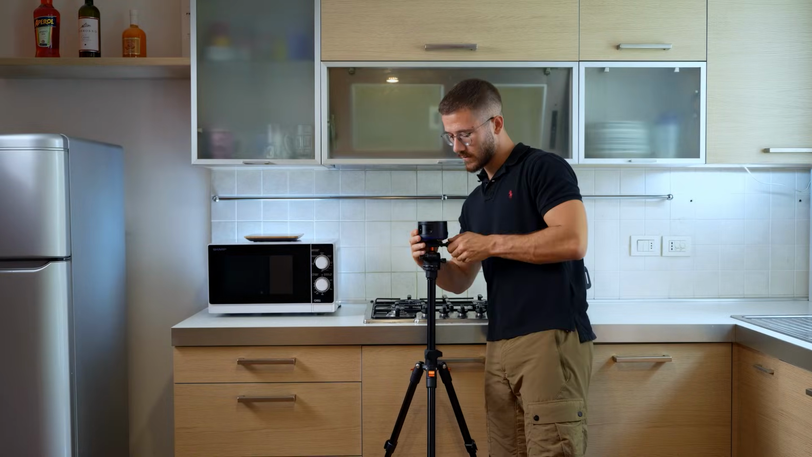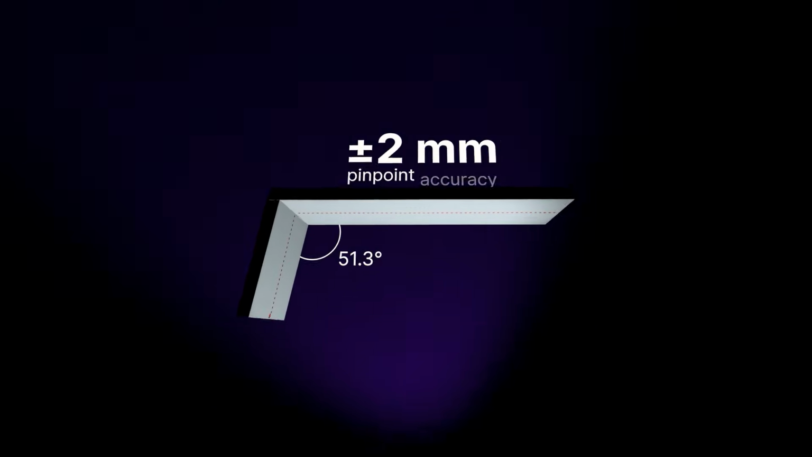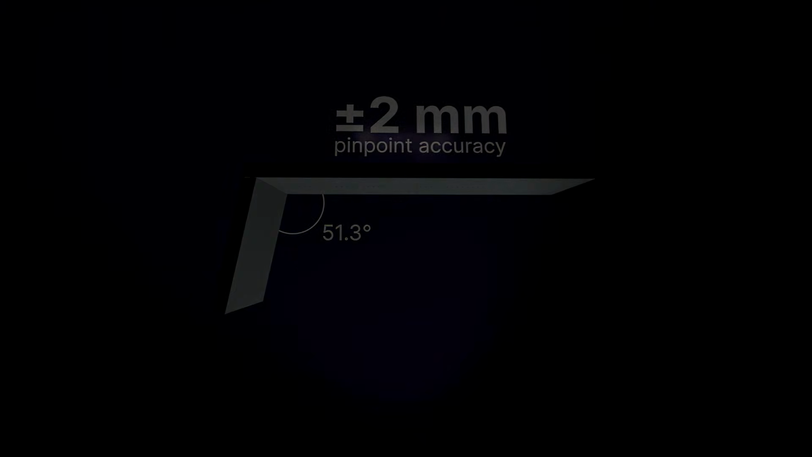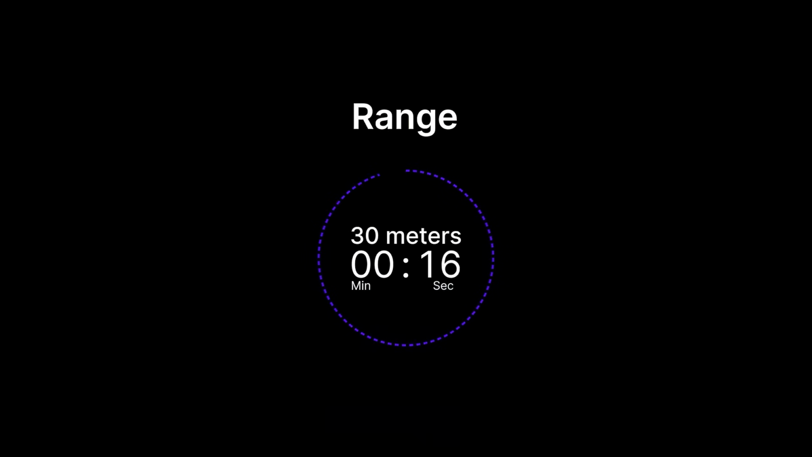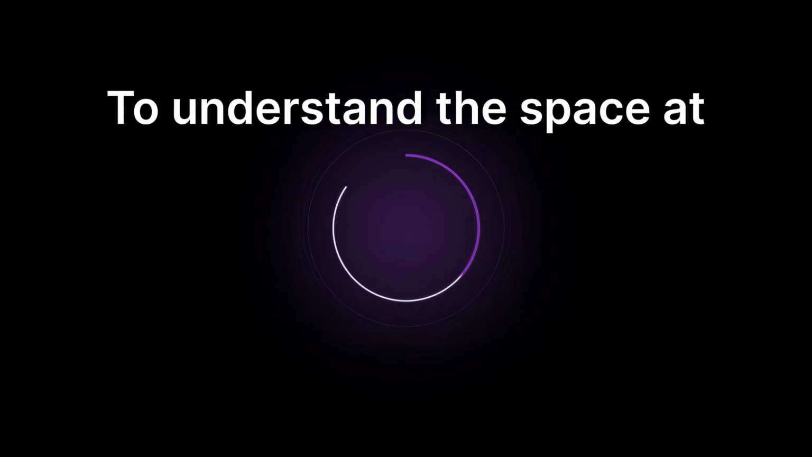Set the iMapper on its tripod to the center of the room. Press one button and it will scan the entire space with plus or minus 2mm accuracy at a range of 30 meters in under 3 minutes. At the same time, the device captures 5 wide-angle reference photos to understand the space at 360 degrees.